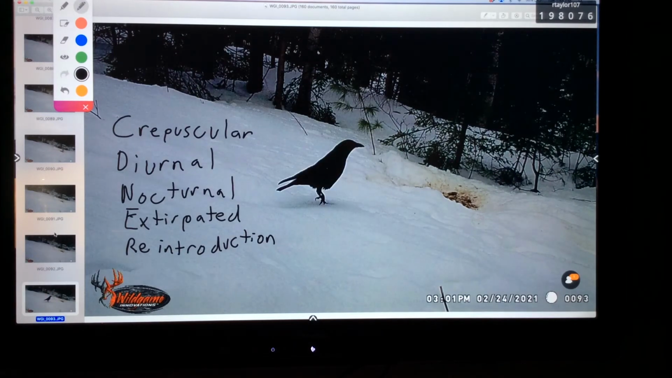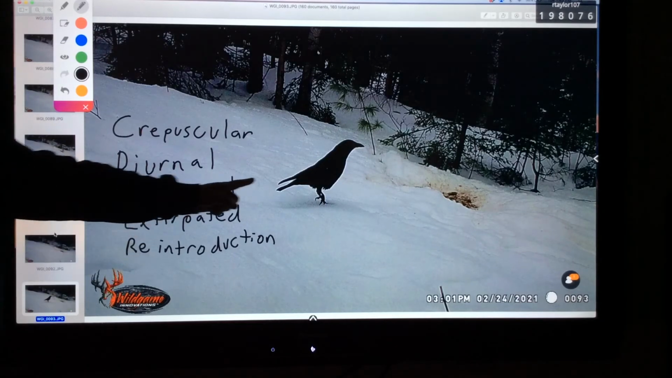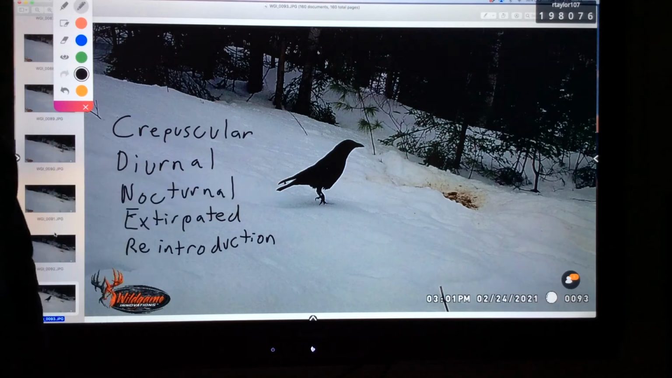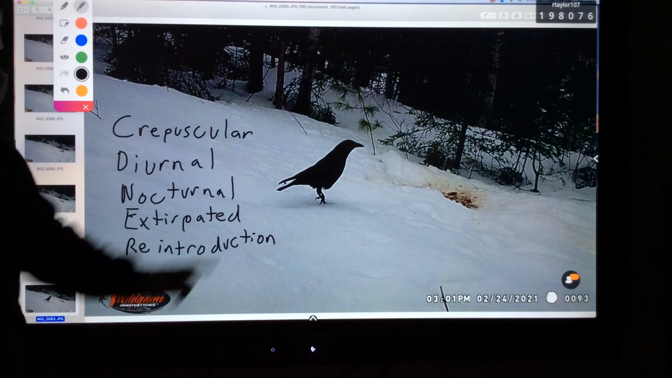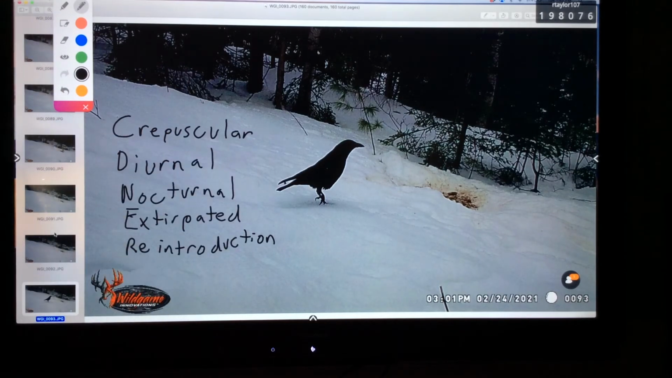So here we have a crow. Crows and ravens both are black birds. Ravens are larger. Crows are smaller. Crows also have more fan-shaped tails, like you see here. Ravens tend to have a pointed tail. They have a good pointed beak, and crows are scavengers. Oftentimes you see them out eating carrion. Carrion is wasted meat or dead animals on the side of the road. Oftentimes you see crows on the side of the road.